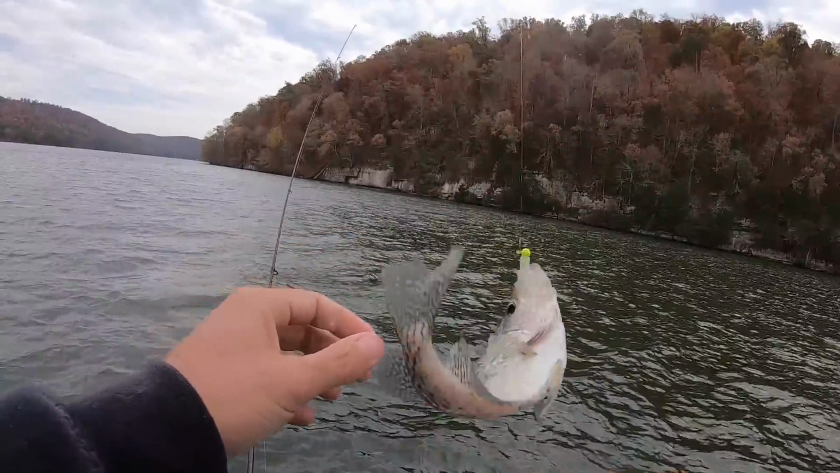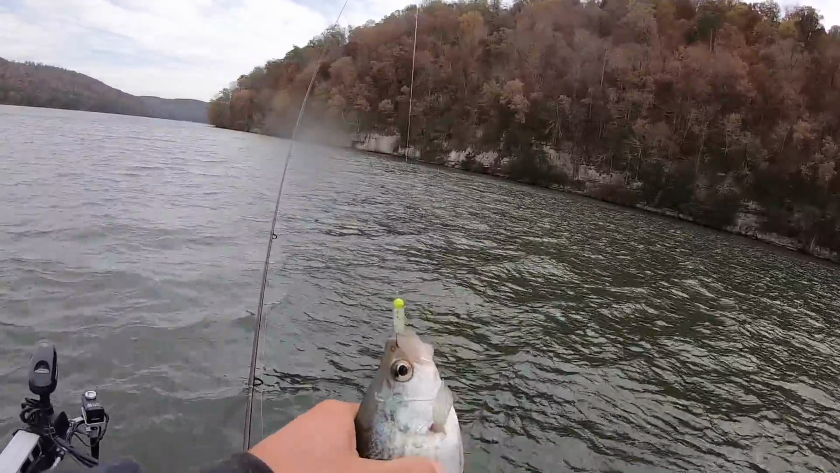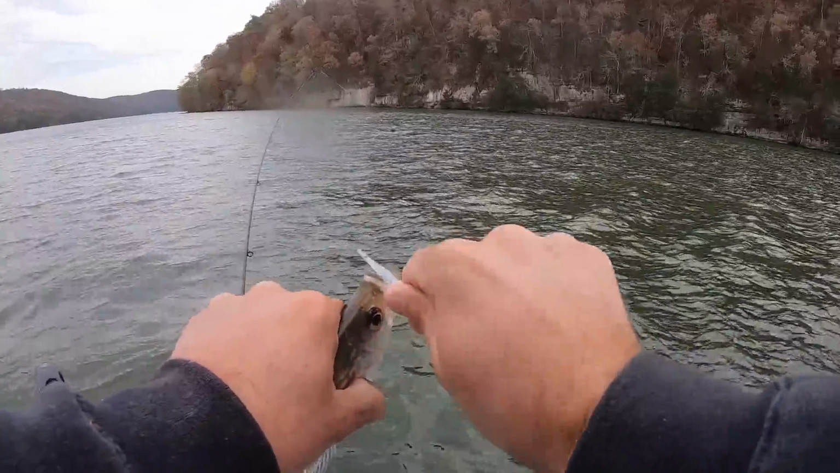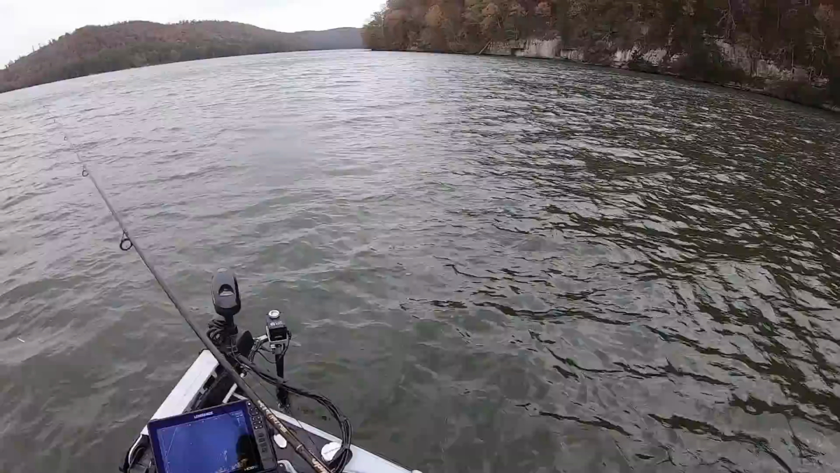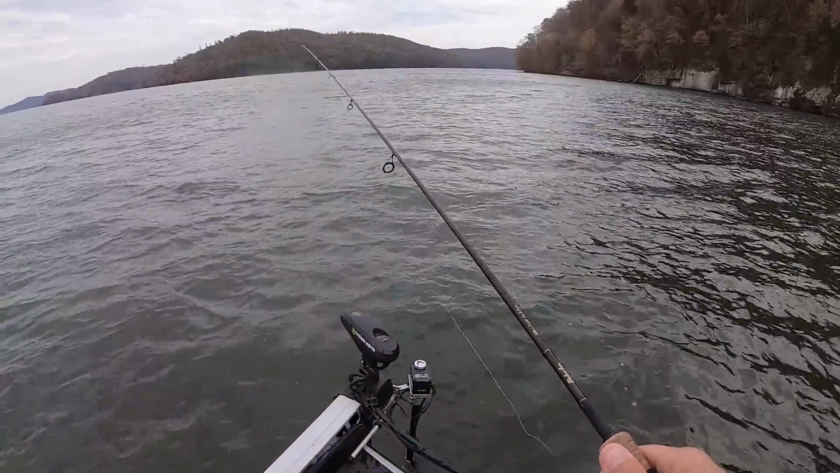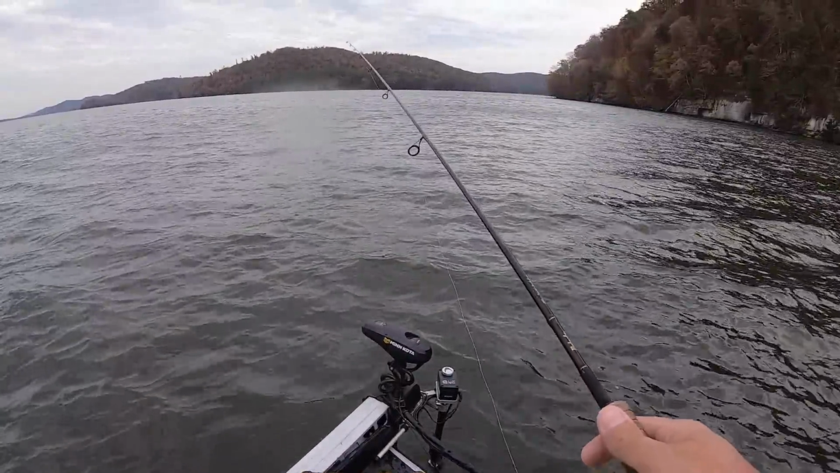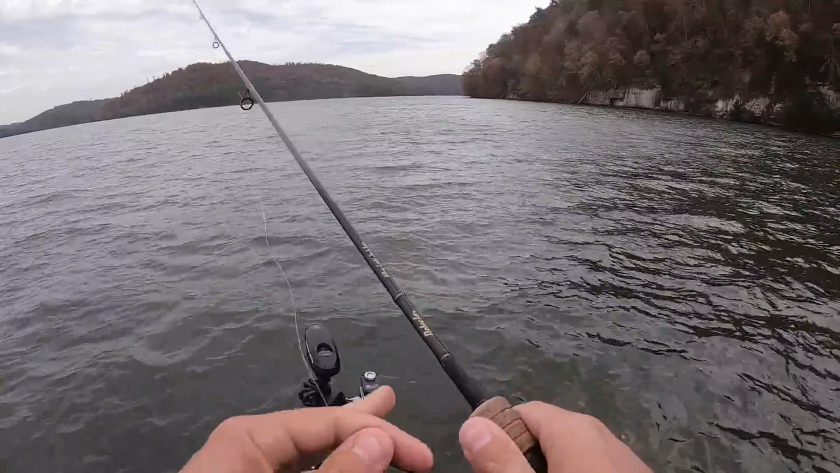Because what these fish are going to do, they're going to find a good piece of structure somewhere where they can get out of the current. That's one thing about crappie. A lot of times you'll find bass, especially in the warm weather months, right out in the brunt of the current. But a crappie pretty much always wants to be out of the current. If he possibly can, he's going to be out of the current.